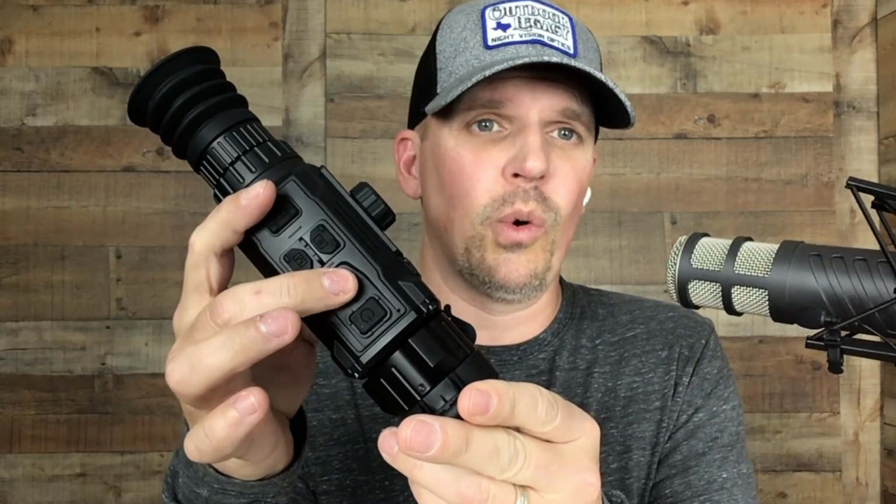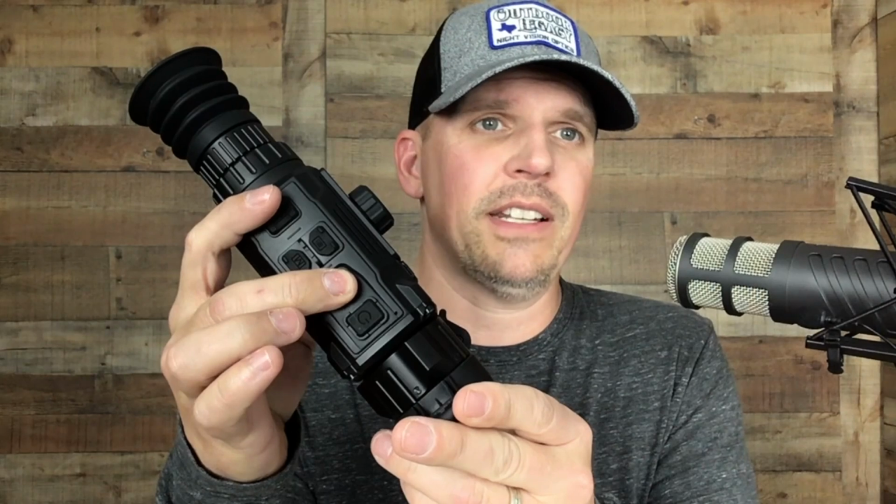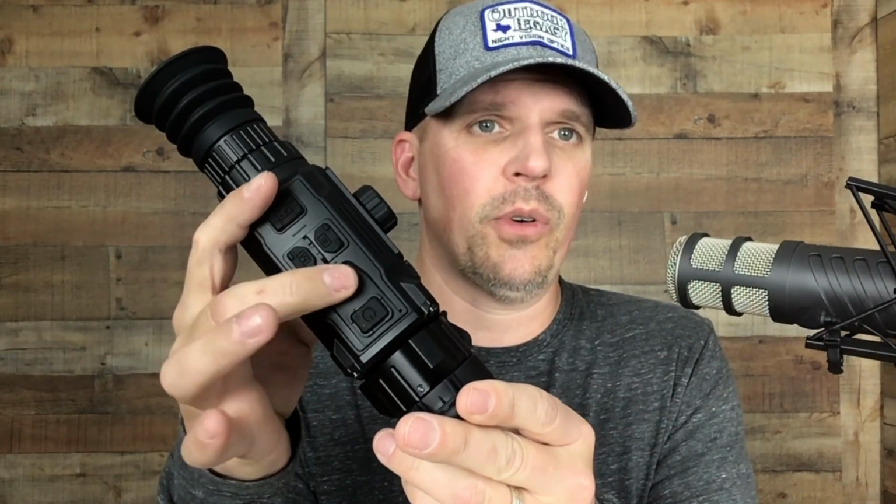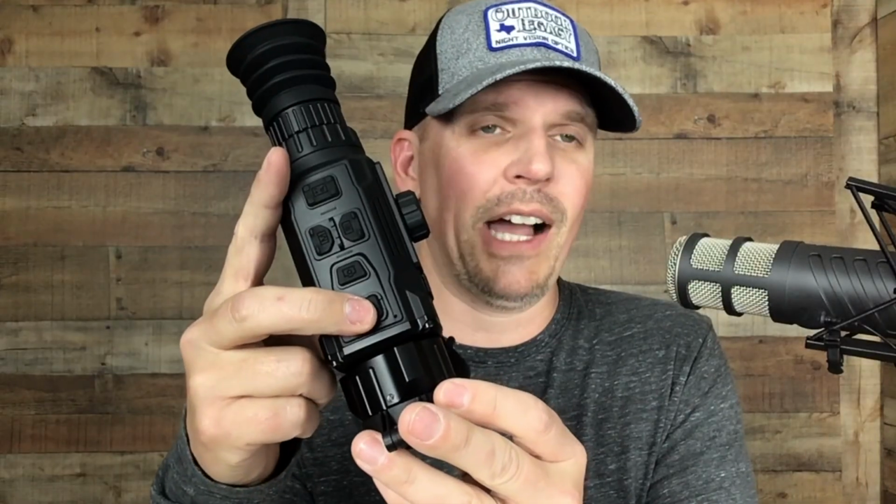So this button right here, I'm trying to get it where you can see it on the camera, is your record button. If you press it one time, it takes a picture. You long press it and it starts your video recording. You long press it and it stops your video recording. Right here is your power button.